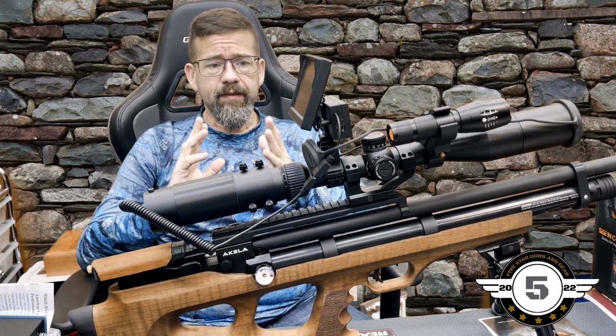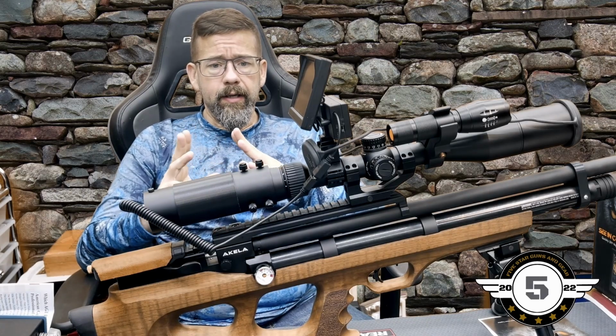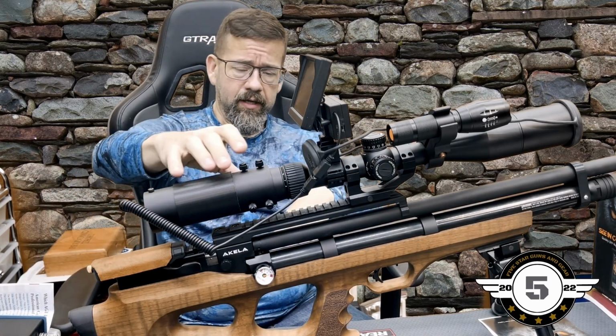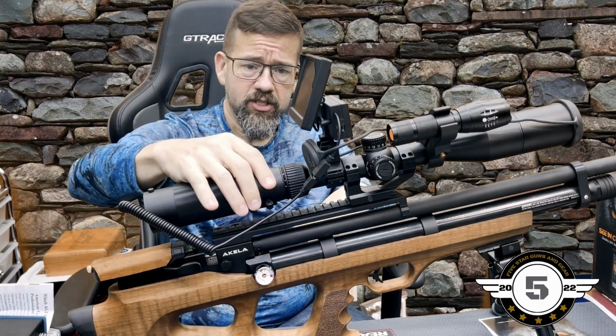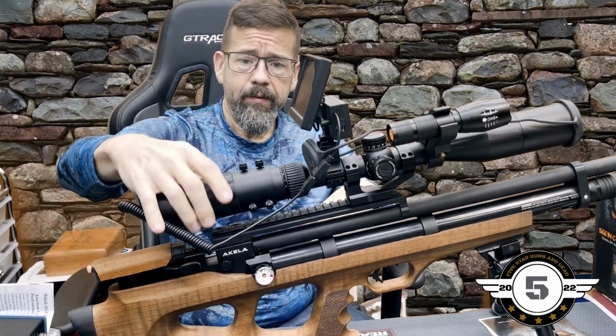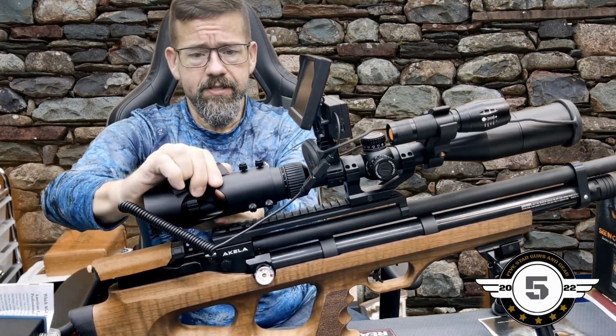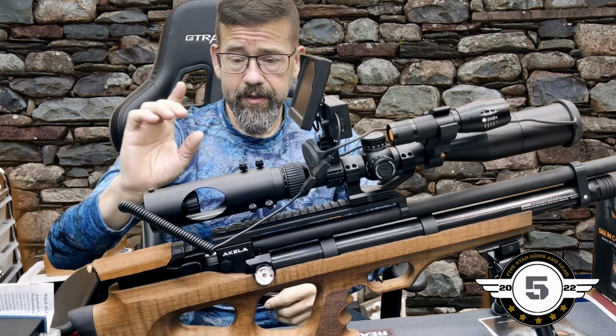Some of the things I think can be improved on it, I really like this system better than the friction fit ring system. I think this actually mounts more solid. The only thing I do not like about it, and I'm going to take this off, this does not come with it, and I'll explain that in just a second.